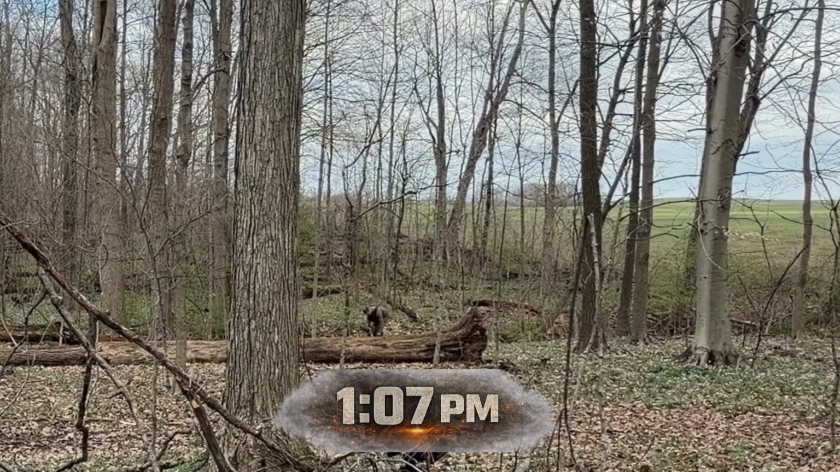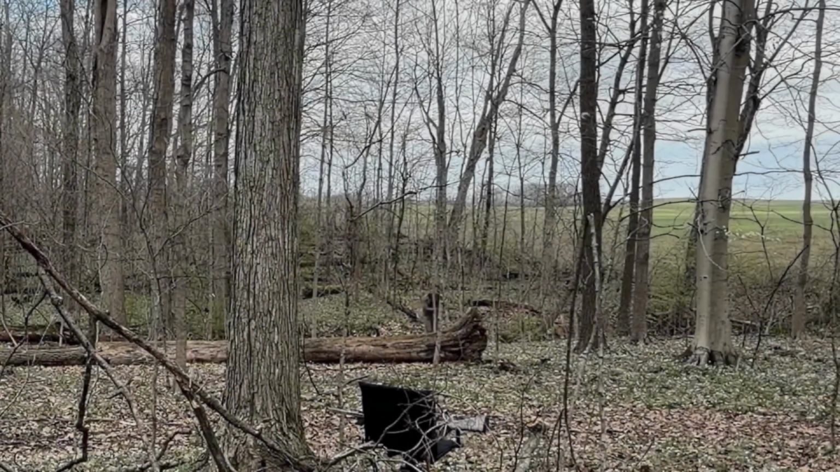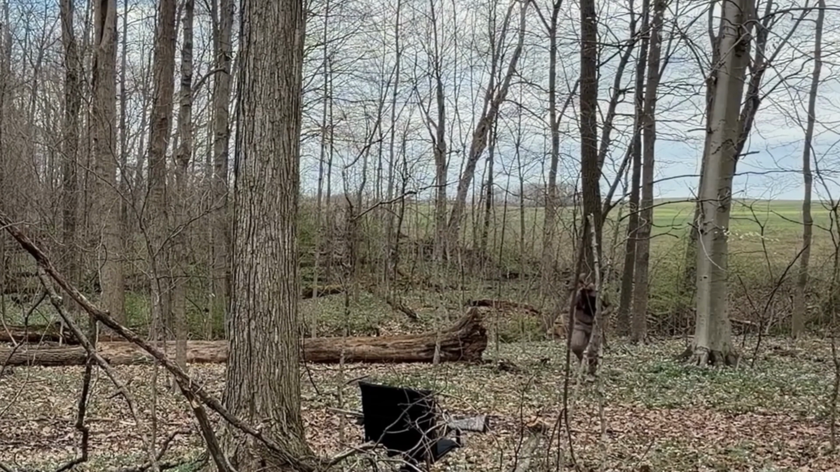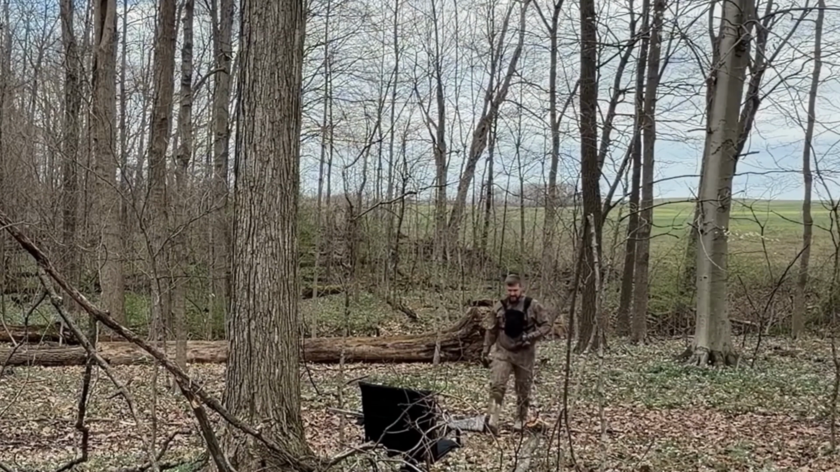This is a private property. I've never made this stand inside the woods here. There's educated coyotes here. They have a lot of pressure, and I'm going to do something different and mix it up and check out what happens from doing that, guys. See if we can make it happen here, baby.